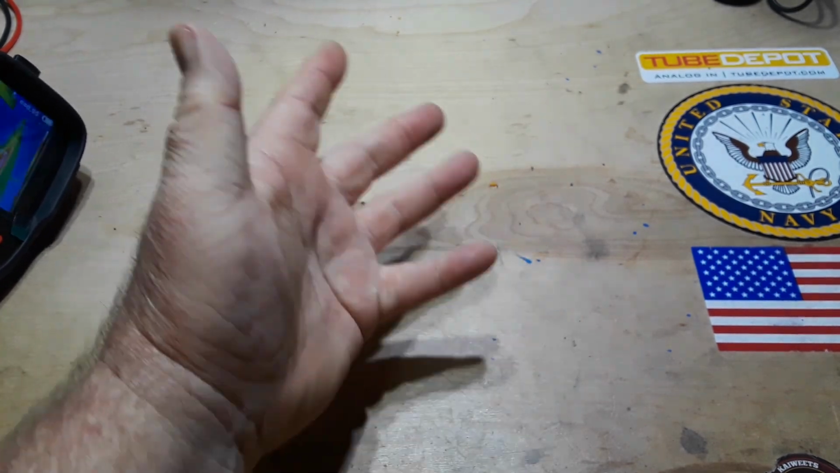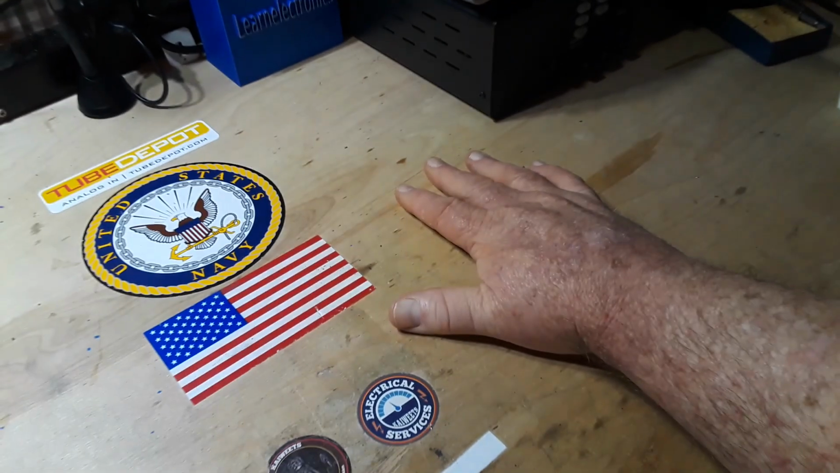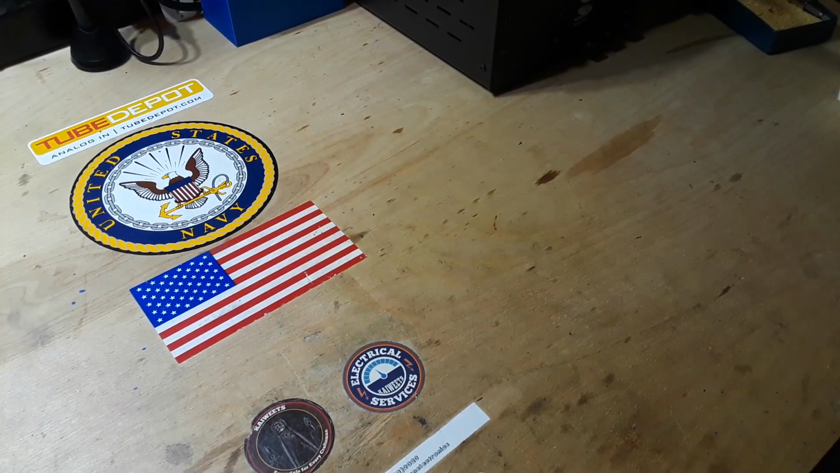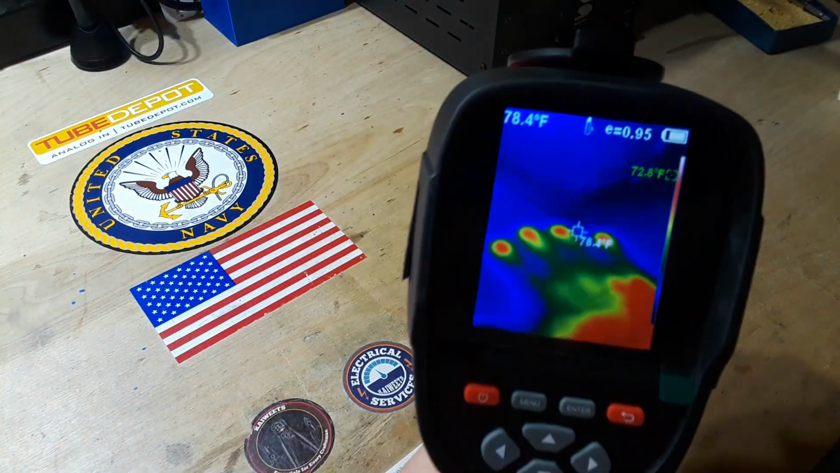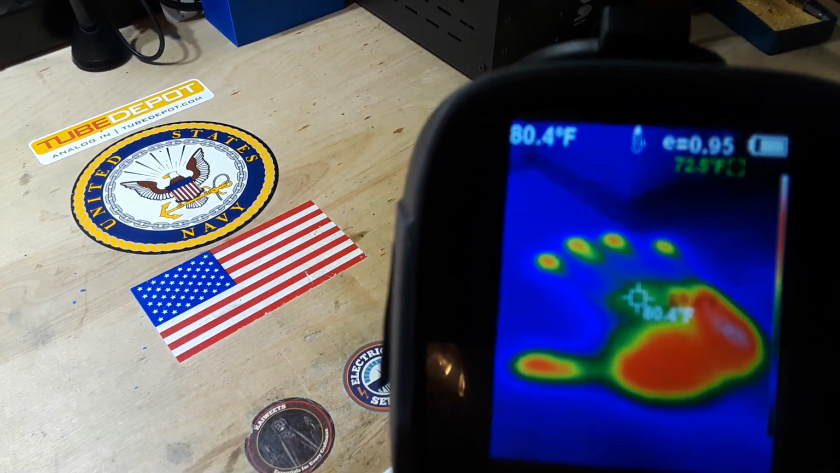You may be wondering why you haven't seen my right hand. No, it's still there, don't worry. I've been holding it right here like this to heat up the desk surface, and you should be able to see a very nice handprint.